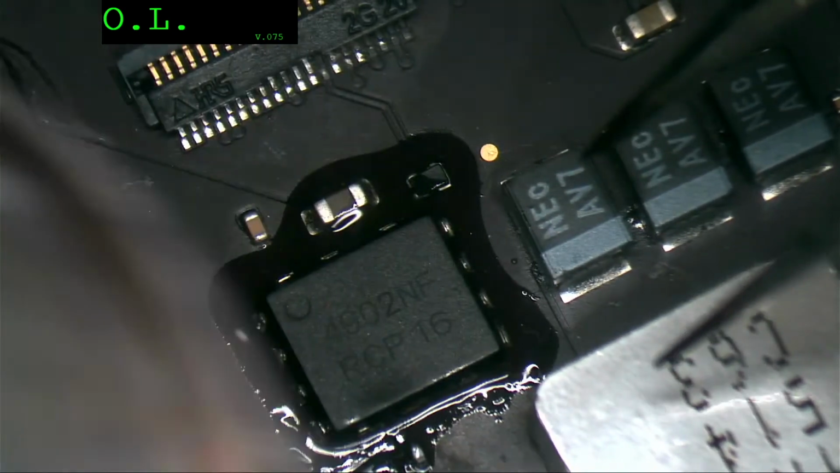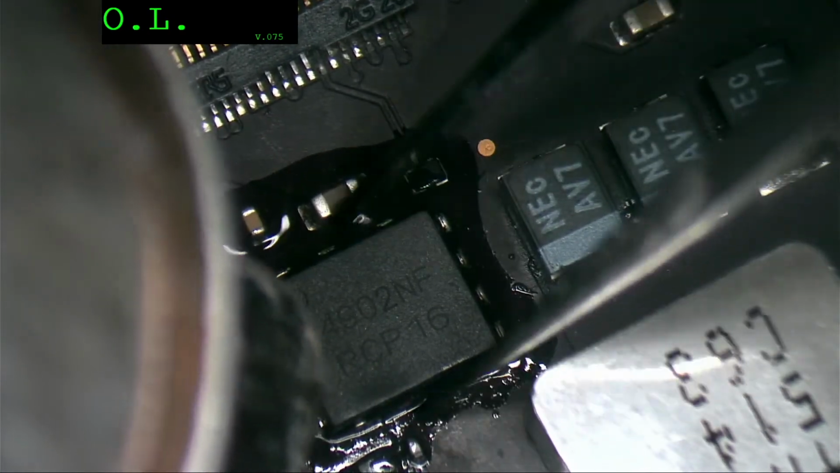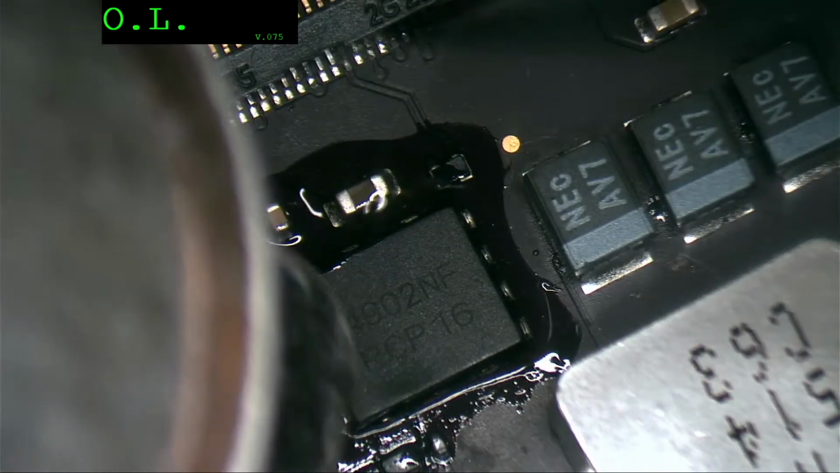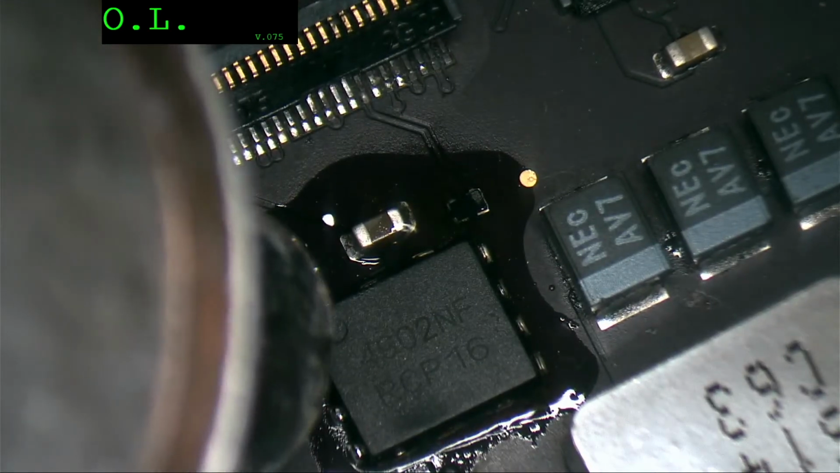Let's remove it, then we're gonna test our lines again. Oh, I need to clean and fix a little with this keyboard connector, but that's not a problem right now.